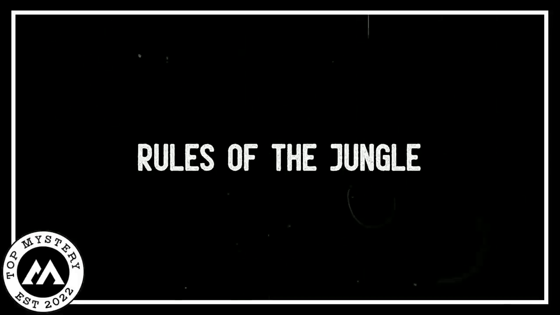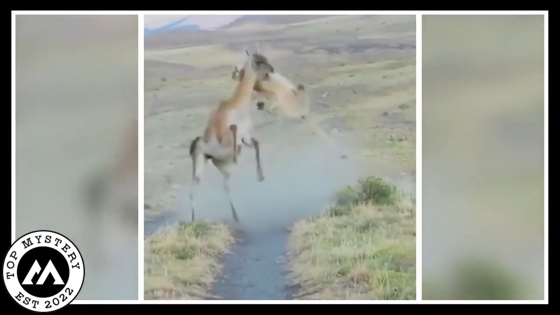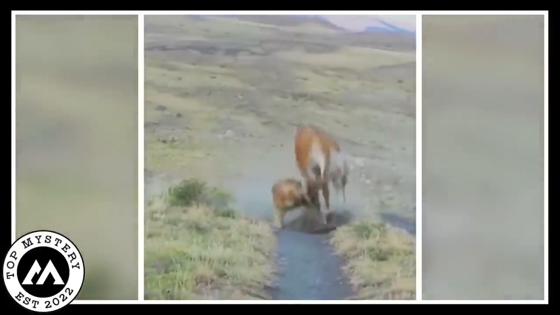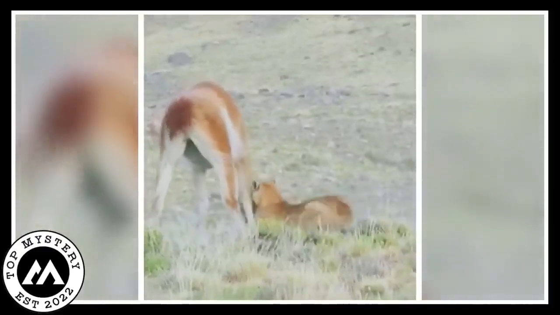Rules of the jungle. In a forest, a lion and a llama are fighting. The lion holds the llama from its neck and the llama shakes the lion off of him. While they fight, it seems that the llama has the upper hand as the lion cannot get a full grip of the llama's neck. The llama tries its best not to let the lion win.